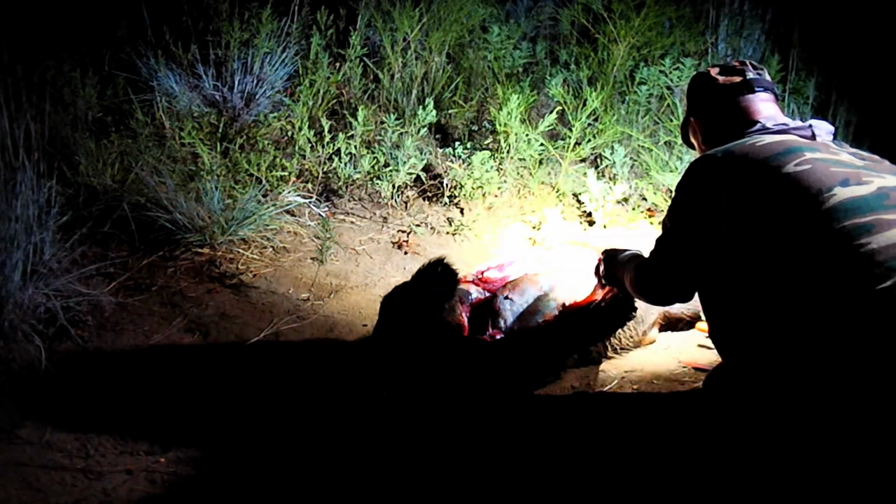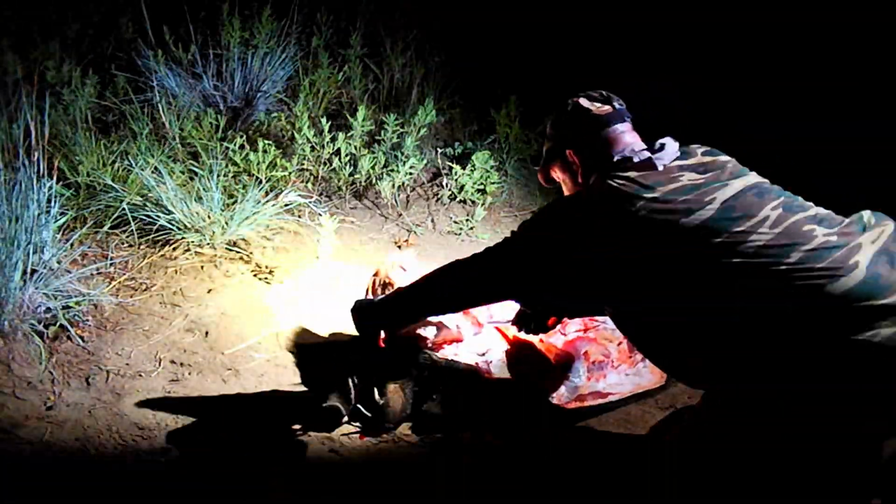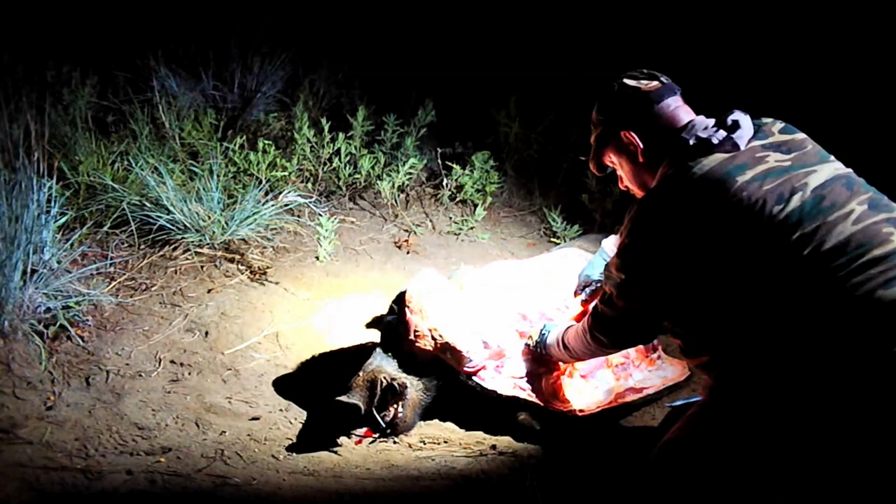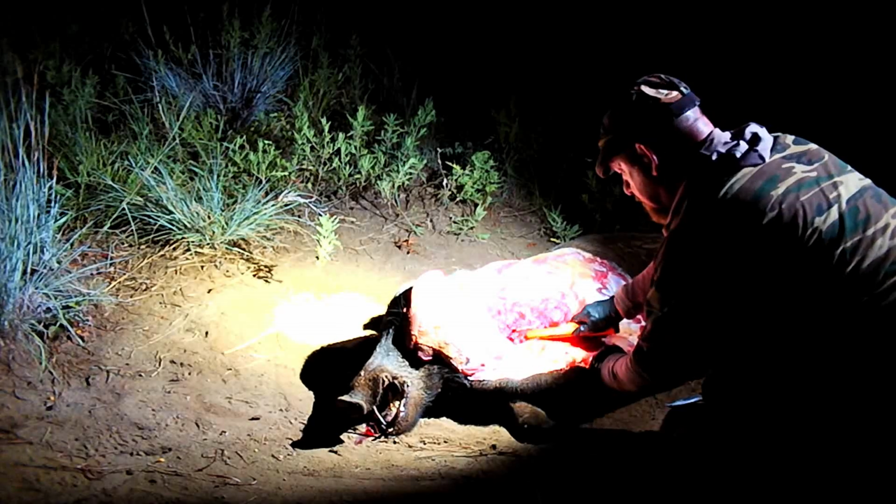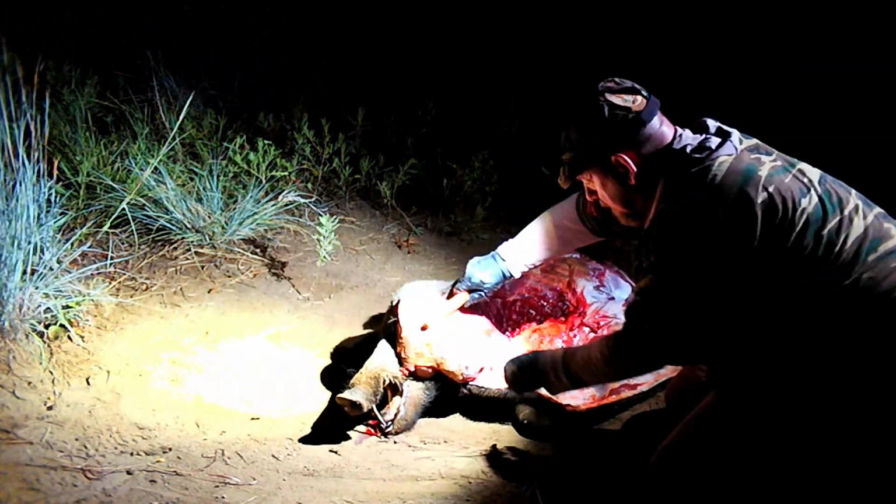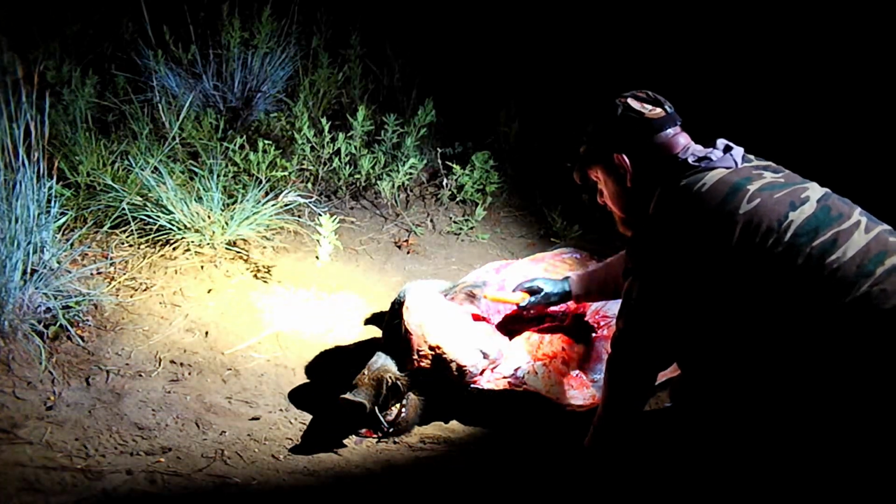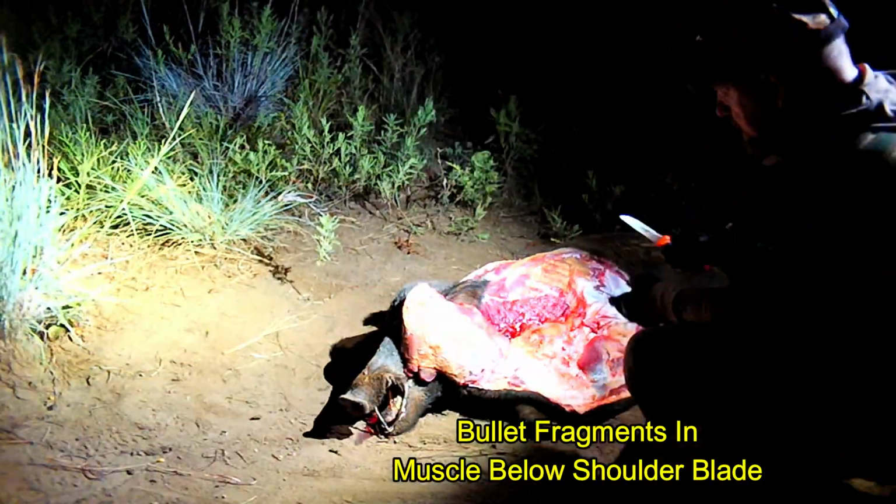It's not in the shoulder blade. Again, I am not seeing much blood at this point. Where'd it go? The lack of blood resembling the cadaver hog I shot previously. Uh-oh. Then the muscle at the bottom of the shoulder blade.